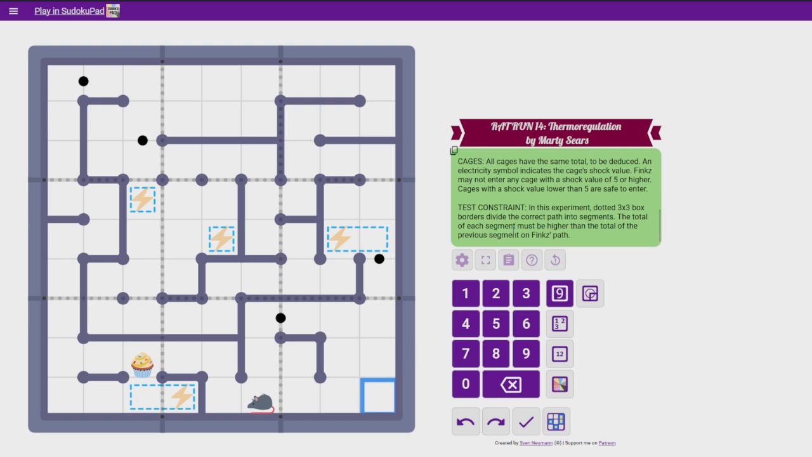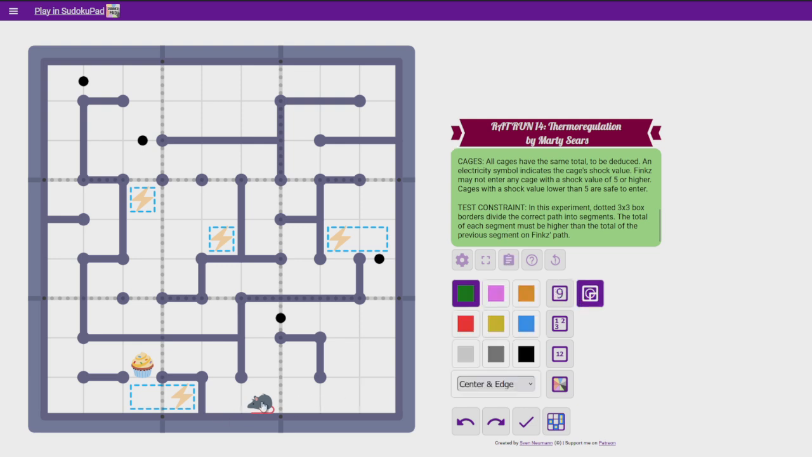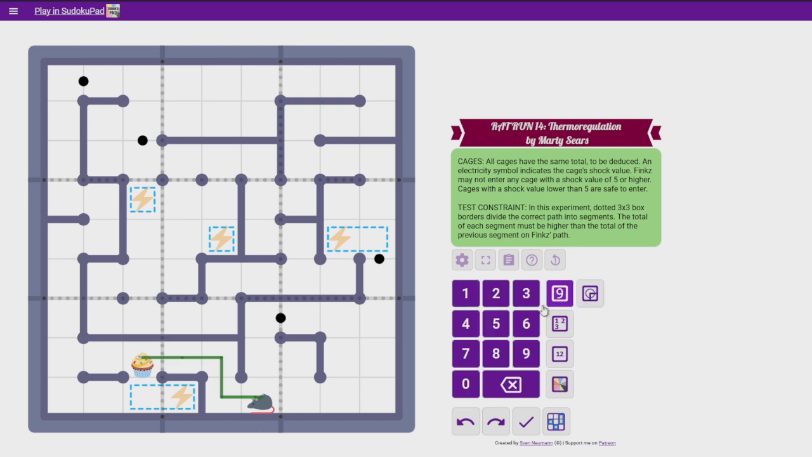So, let's get started. I was looking at this puzzle yesterday, and I was just looking at it in bed, and I was like, okay, let me not think about the logic of this, because I want to make a video on this tomorrow. But then my silly brain started thinking about the logic of it, and the one conclusion that I came up with was that, why can't Finks just do that? Why can't that be the path? And there's a very simple reason why, actually. It's because of this rule.